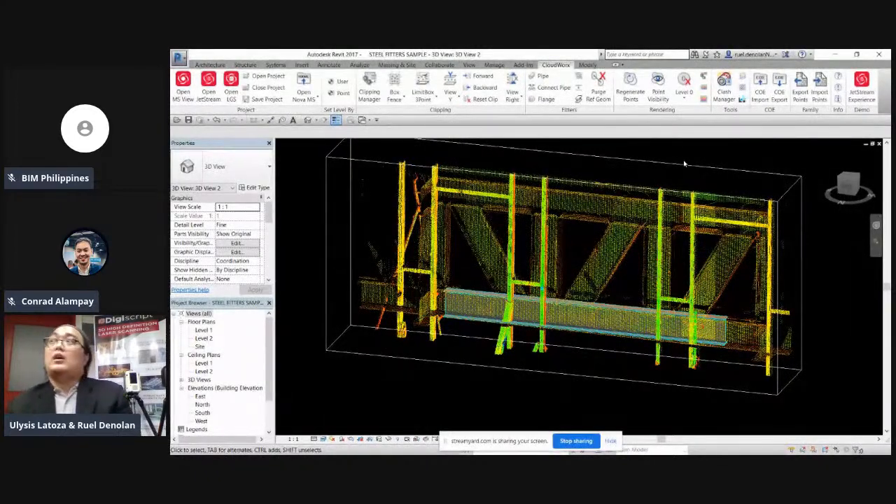So, for now, hanggang doon na lang yung sa workshop natin. Marami pang pwedeng ma-discuss dito. Actually, yung dito sa Cloudworx toolbar, marami pa tayong pwedeng magamit. In fact, may bagong release na rin ng Cloudworx na pwede nang mag-automatic generate ng pinto or ng window basta naka-indicate lang sa family yung doors and windows natin. So sa ganung technology kasi mapapabilis yung paggawa natin ng as-built.